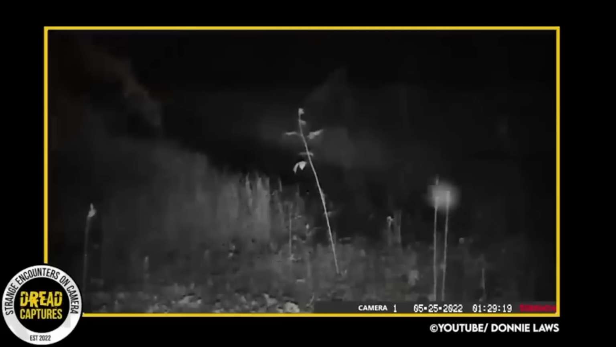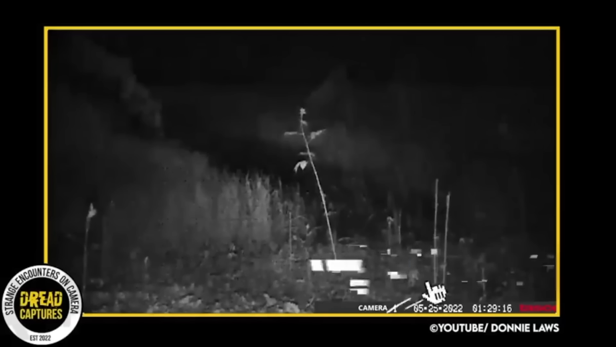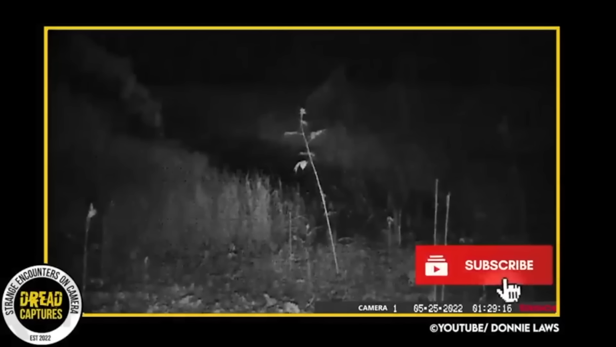At night, this is what it picks up. Another floating orb. What do you guys make of all these orbs floating through the woods?